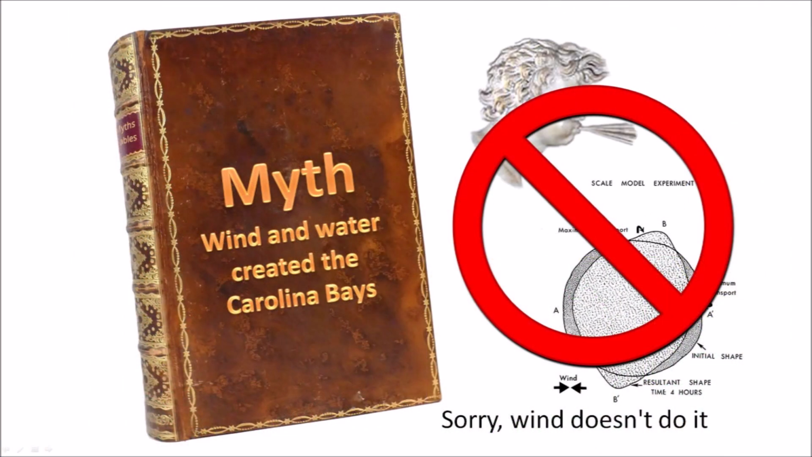Wind and water mechanisms are not able to consistently create mathematically elliptical structures like the Carolina Bays. The idea that wind and water created the bays is a myth that regrettably has many faithful followers today. Myth.